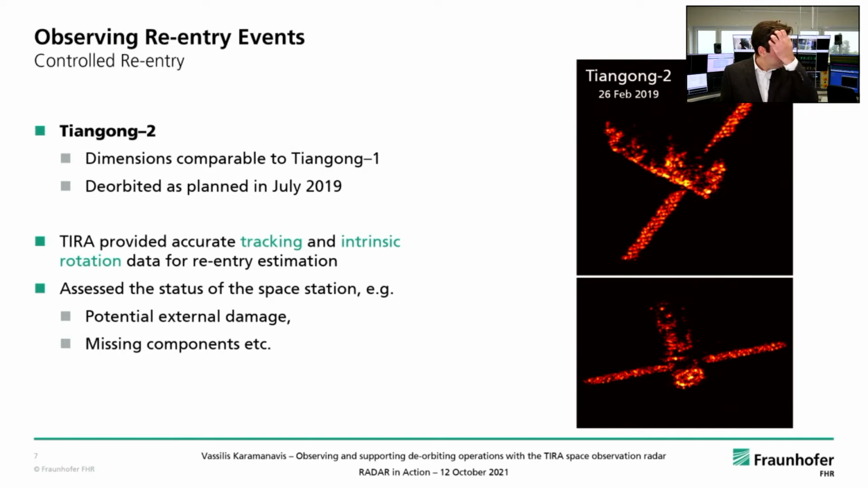Tiangong II, and here we are changing towards the regime of controlled re-entry. Tiangong II was the second Chinese experimental space station with dimensions very comparable to Tiangong I, with a mass of about 8 tons. In this case, Tiangong II was deorbited as planned in July 2019, and TIRA also here provides accurate tracking and intrinsic rotation data, which are very useful for re-entry estimates.